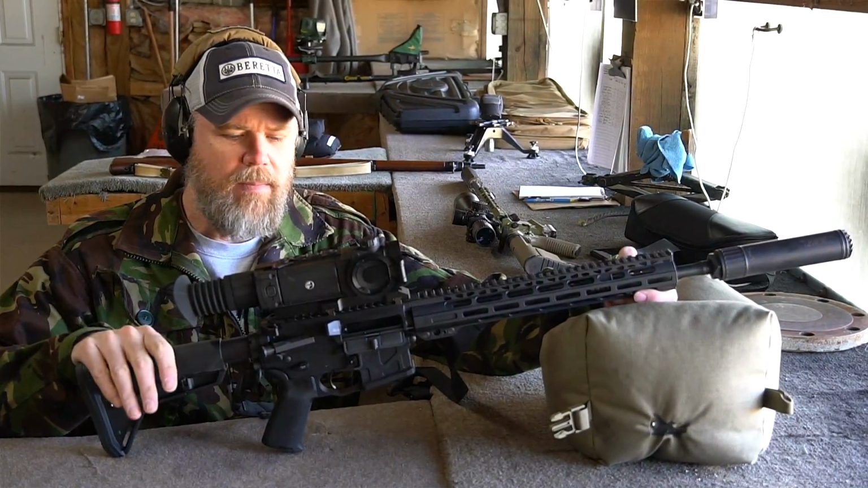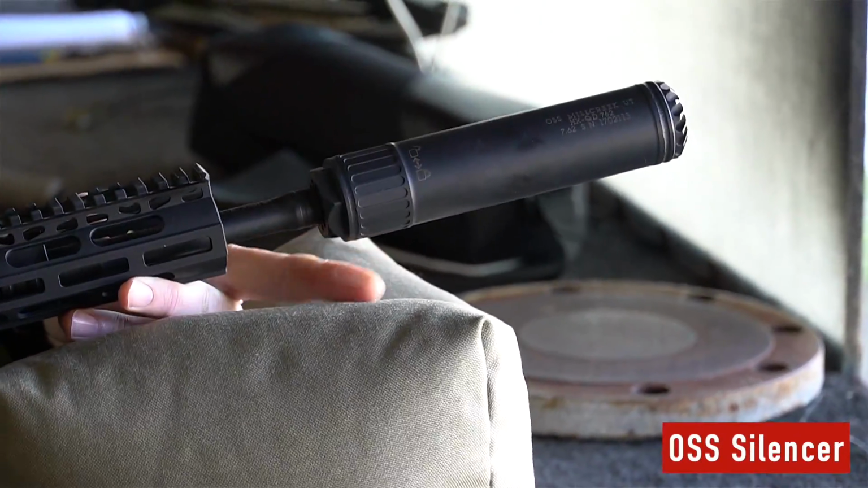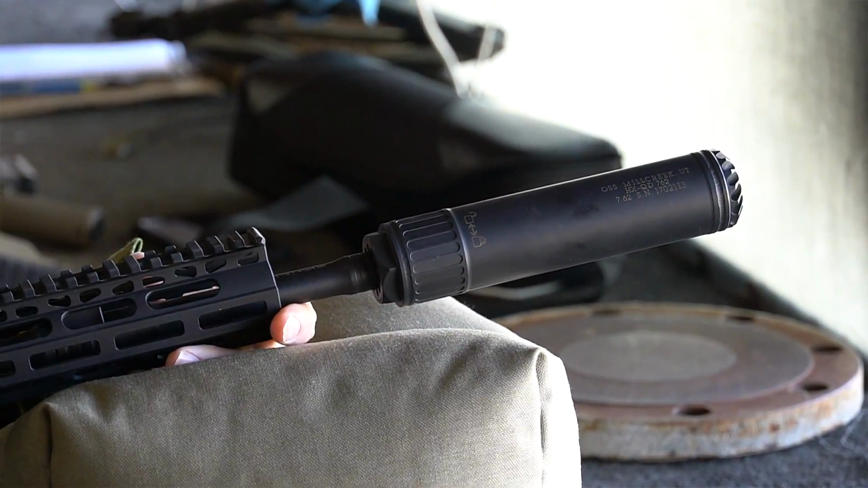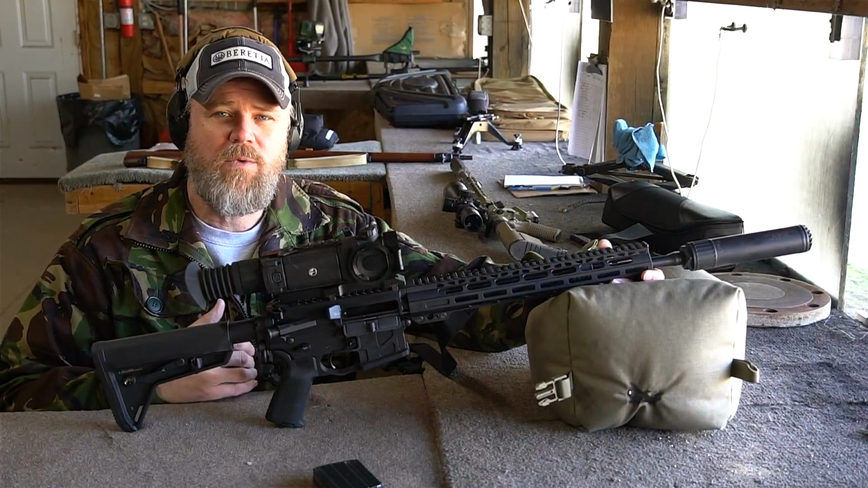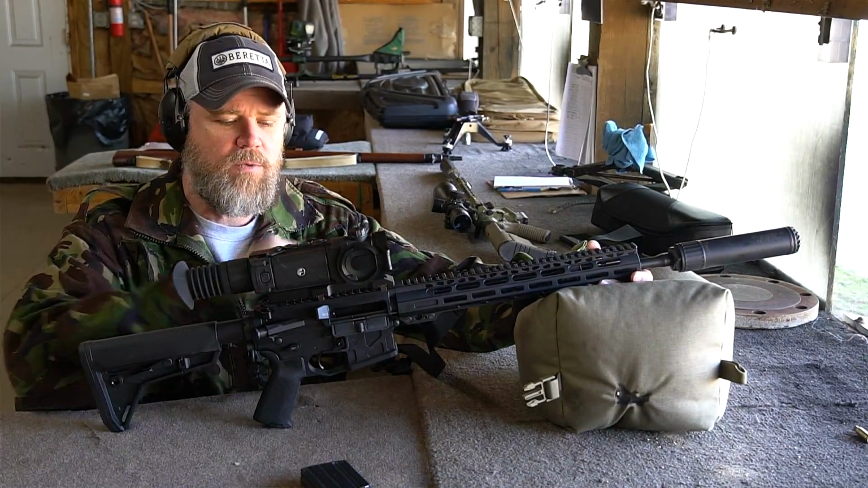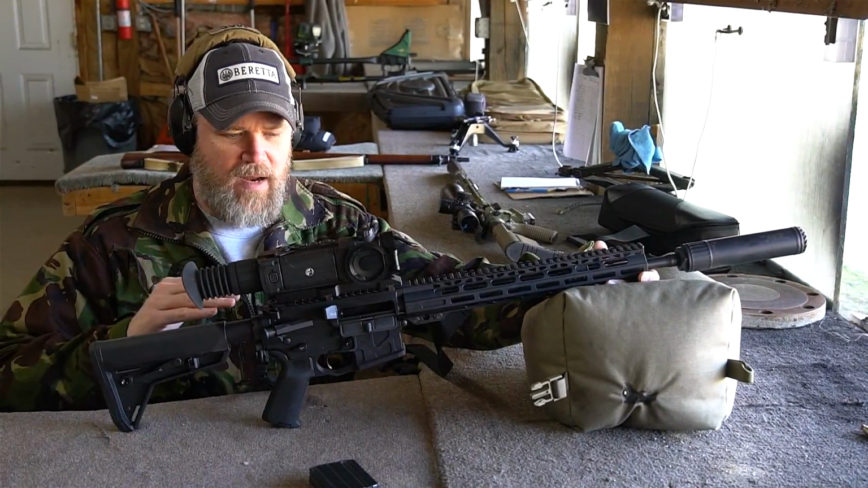This is an ADM rifle. Obviously, it's in black, and out on the end we have a 30 caliber OSS suppressor. We chose the 30 caliber because the threads on the Faxon barrel are 5/8 threads, so obviously we're going to use a 30 cal suppressor. The OSS is the suppressor I choose to use when I go hunting, simply because it has very low to no back pressure, which means we reduce the port pop, which means when I take that shot, I'm not deafening myself. This rifle is really cool.